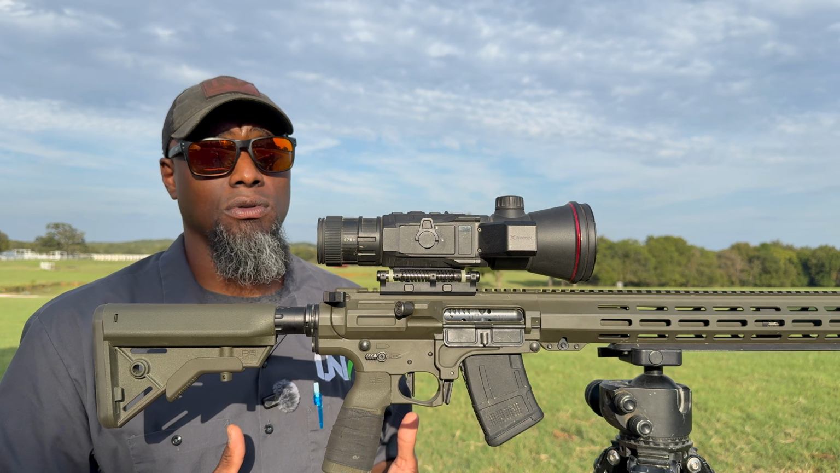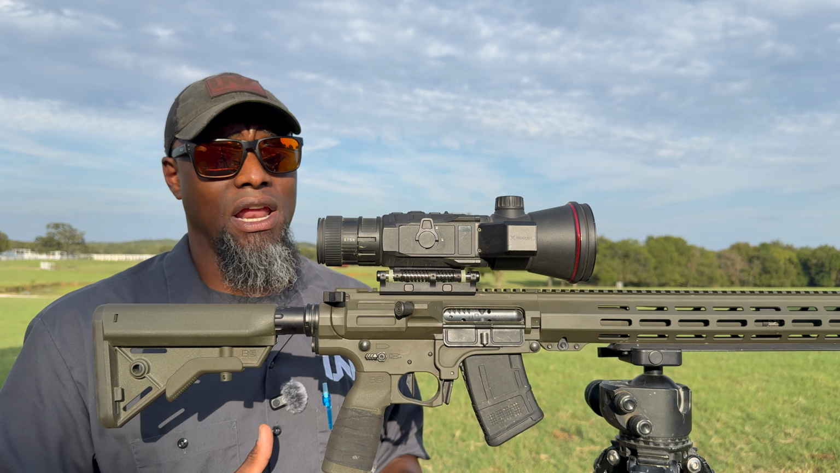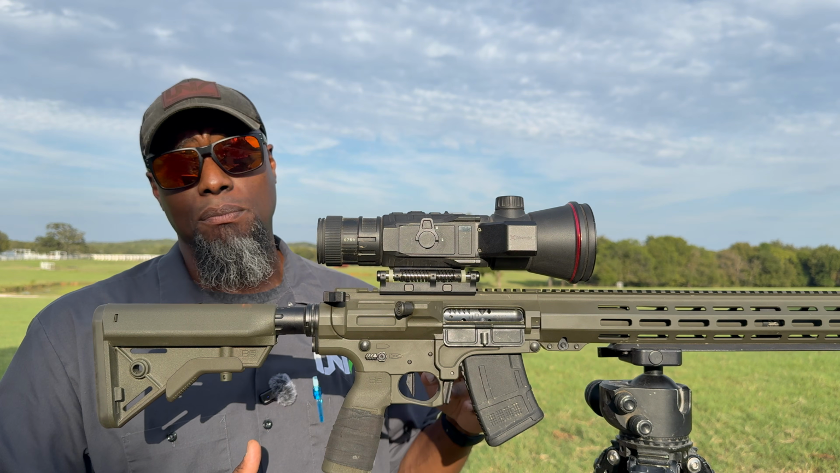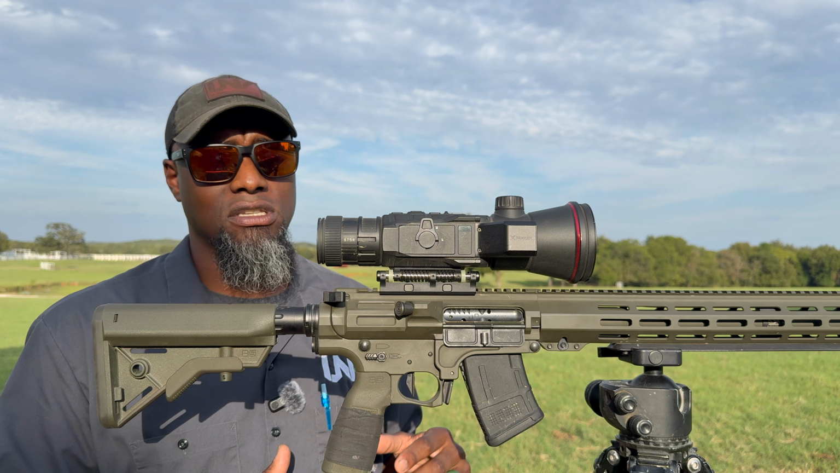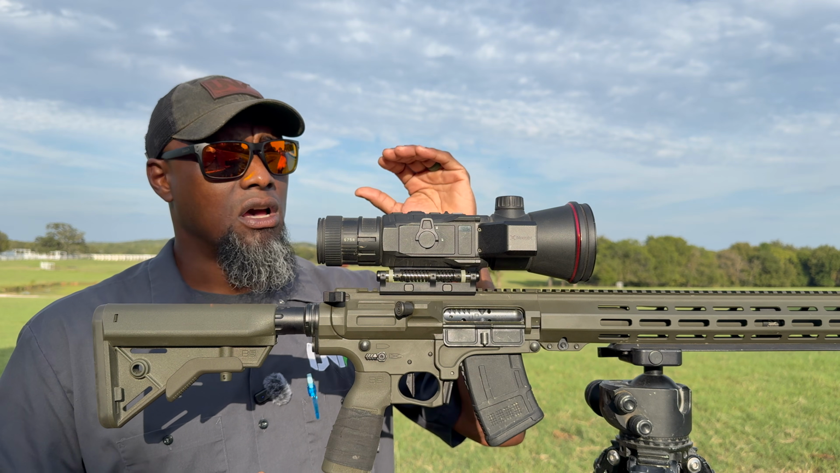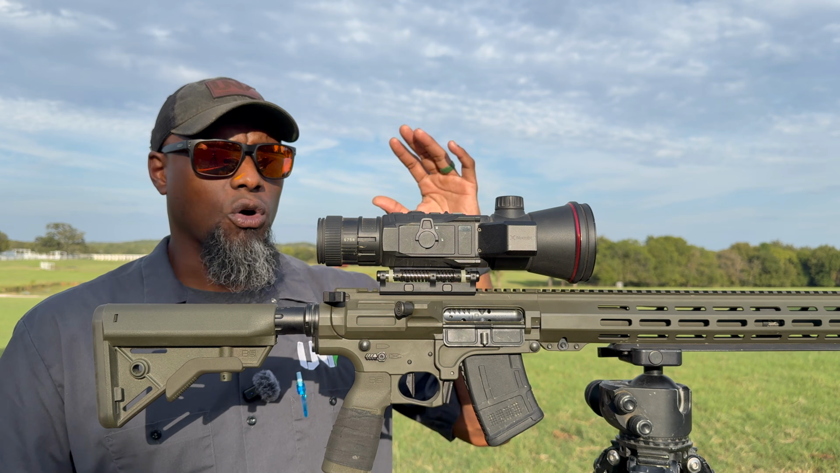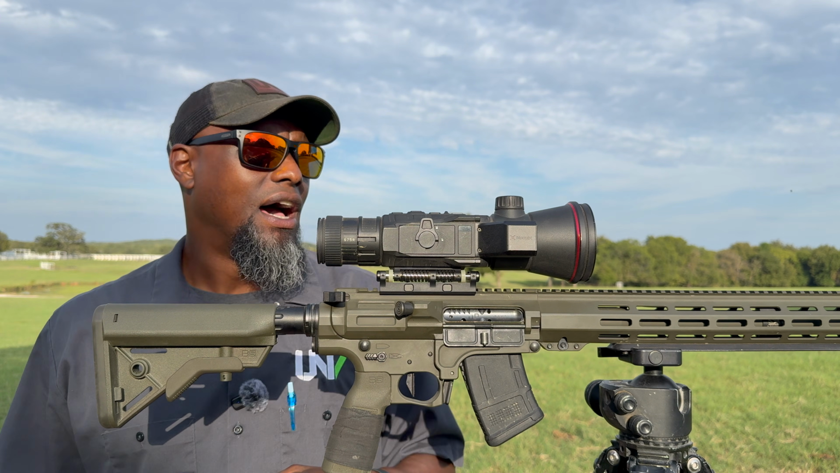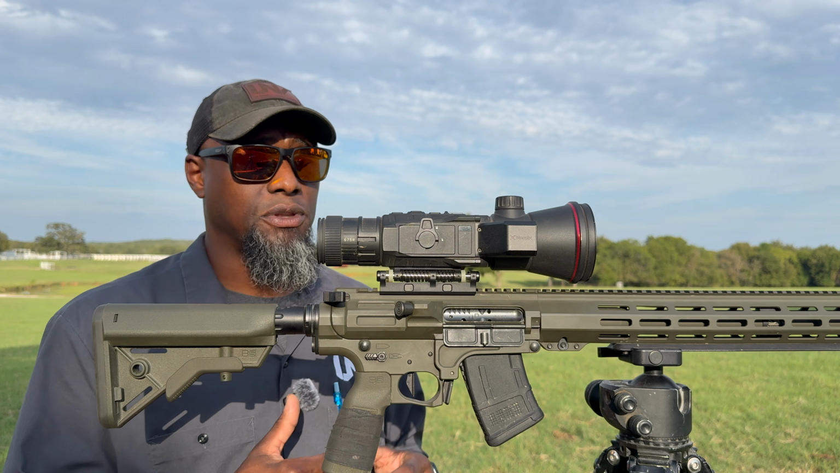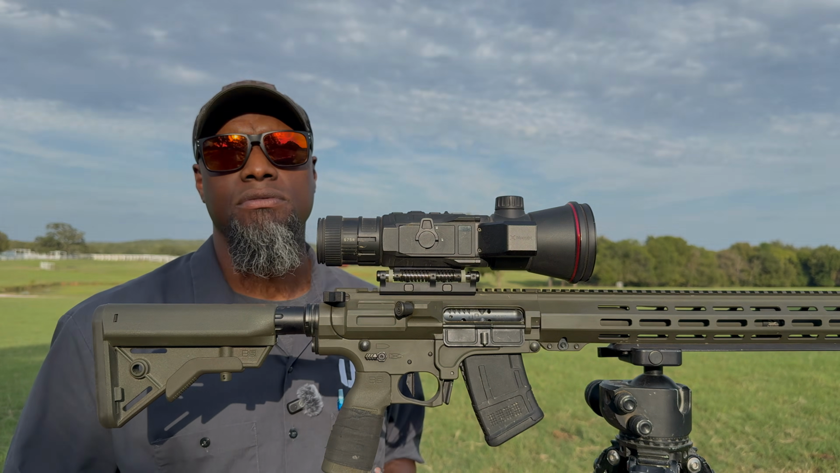And I gotta be honest with you guys, when I first got behind this optic, the first night I went out hunting with it, I had 0 complaints. Seriously had 0 complaints with the entire operation of the scope, looking through the eyepiece, the reticle, recording, uploading videos, focusing, going up in magnification, recording. I got a spider web right here. I had 0 complaints about using this optic. They literally nailed it out of the ballpark on the first attempt.